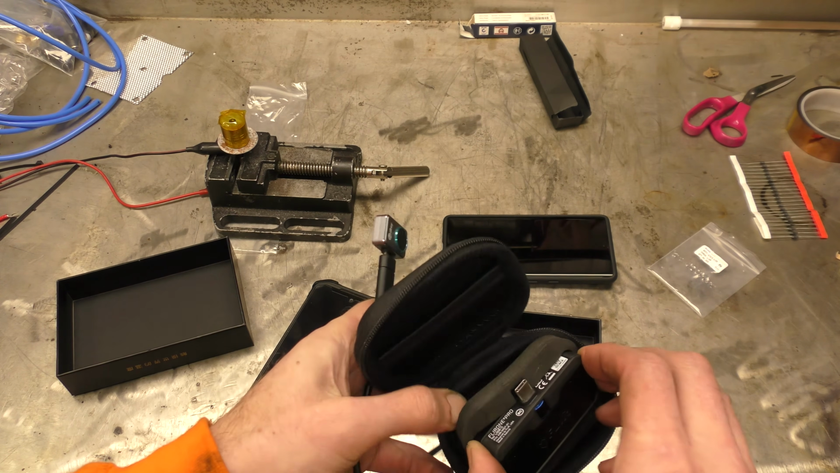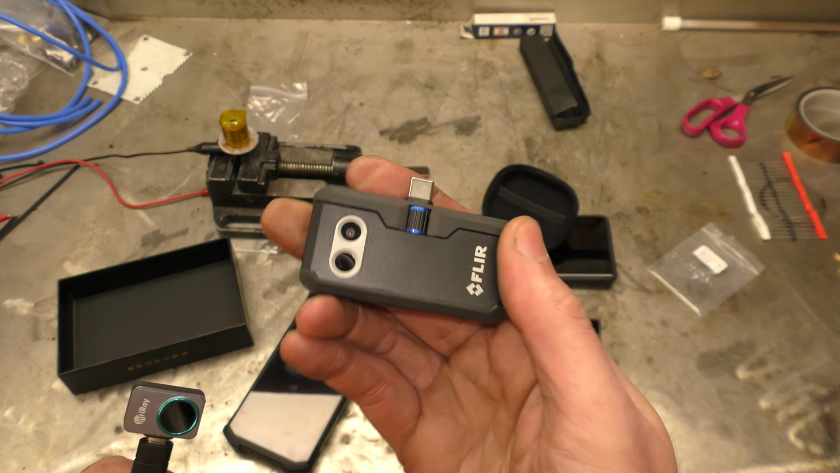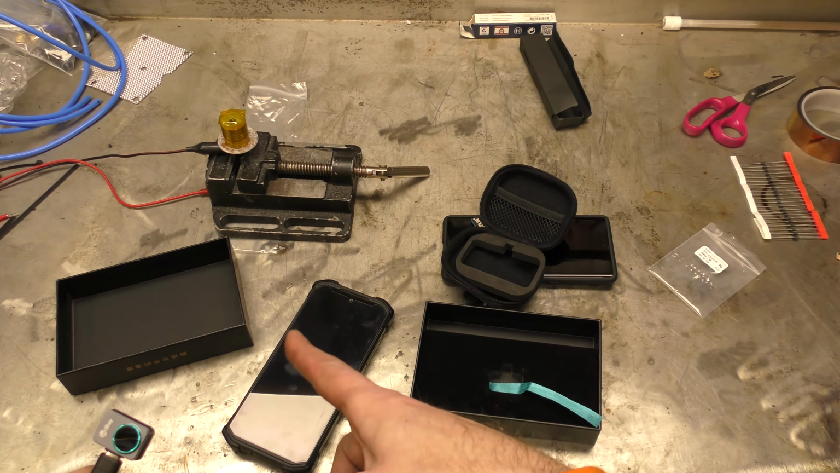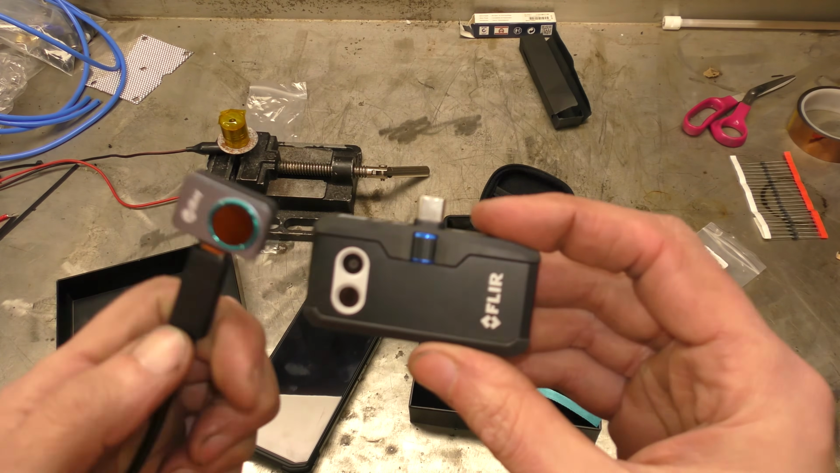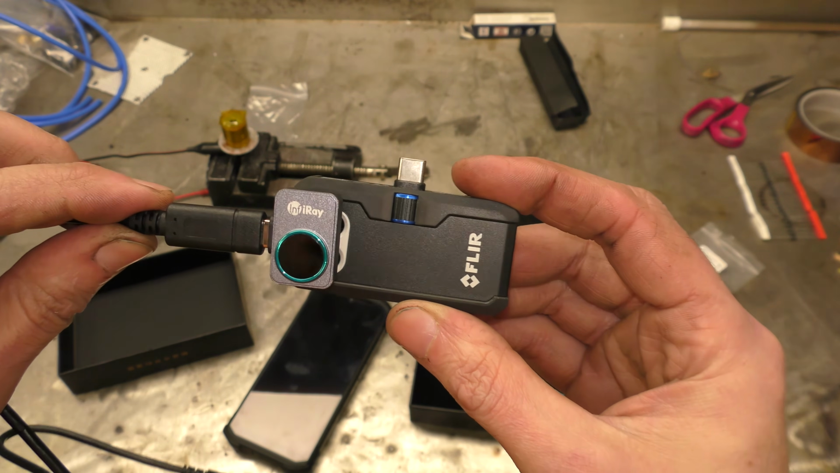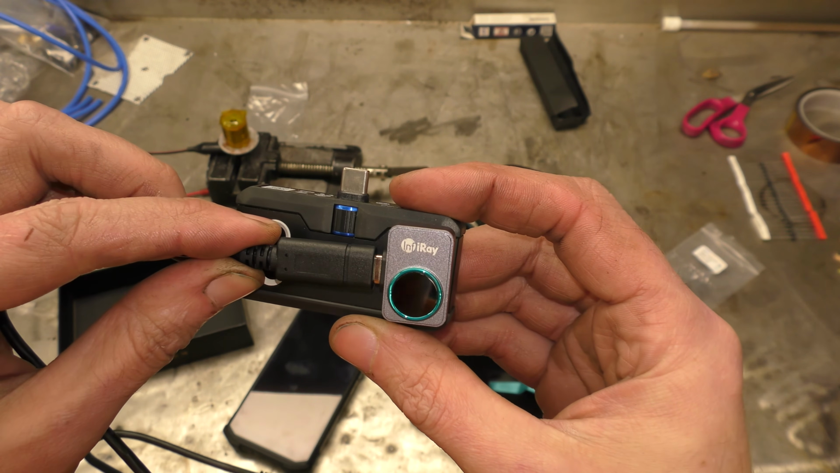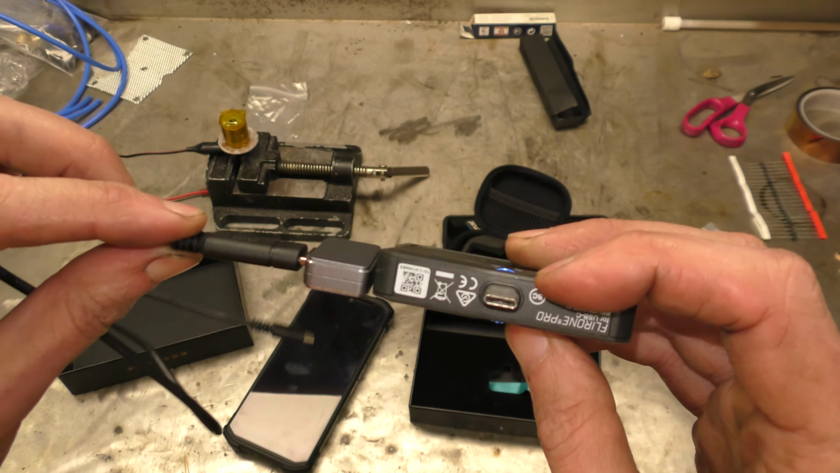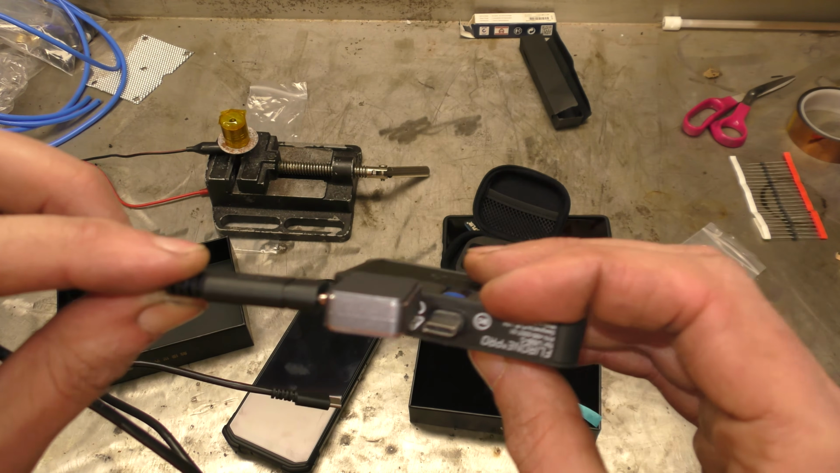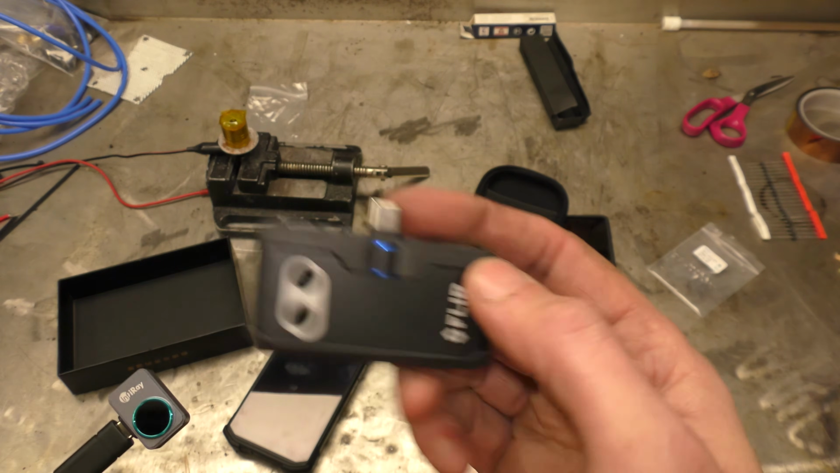So this is the Flir 1 Pro that I've been using as my go-to thermal imager for quite some time before I got the Doogee S98. So here's the Flir 1 Pro. Here's the P2, and it's 1, 2, 3, nearly 4 times the size that way, and they're not too hugely off on thickness. So you can have this attached to the bottom of your phone, or this attached to the bottom of your phone.